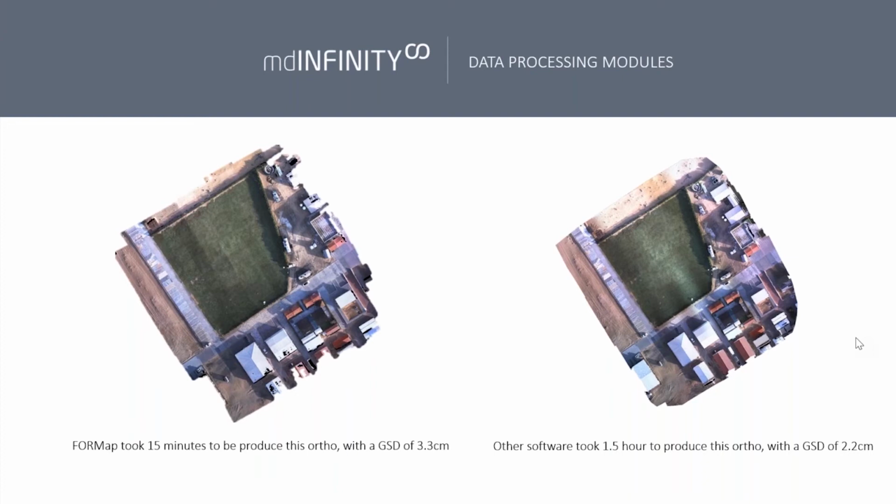And then if you use other photogrammetric tools to get the same result, this is an experiment we did, it took us around an hour and a half to produce the same orthophoto with a slightly better resolution, but still, FORMap does the job in a perfect way and in way less time.